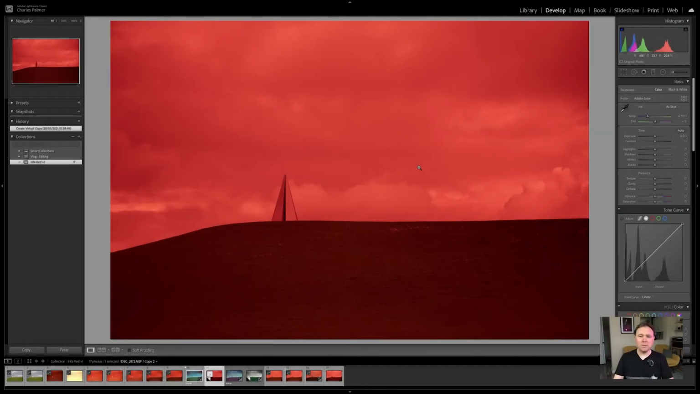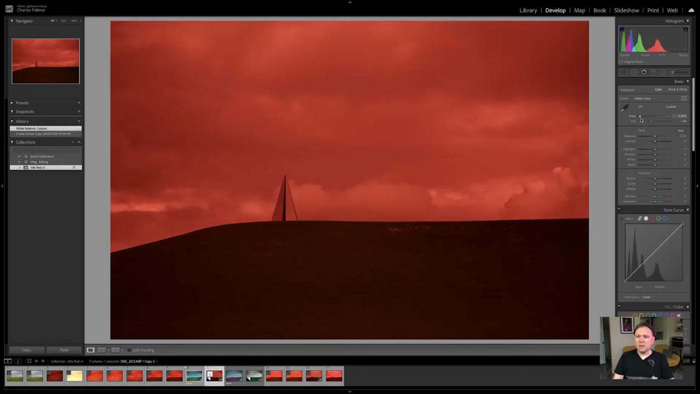So here we have the image we're going to be editing today. As you can see, it's very red because obviously it's captured the infrared spectrum. Now what we're going to need to do is adjust the white balance so that we get more of a natural colour. But as you can see, the temperature can't go far enough to the left to adjust the image as much as we need.